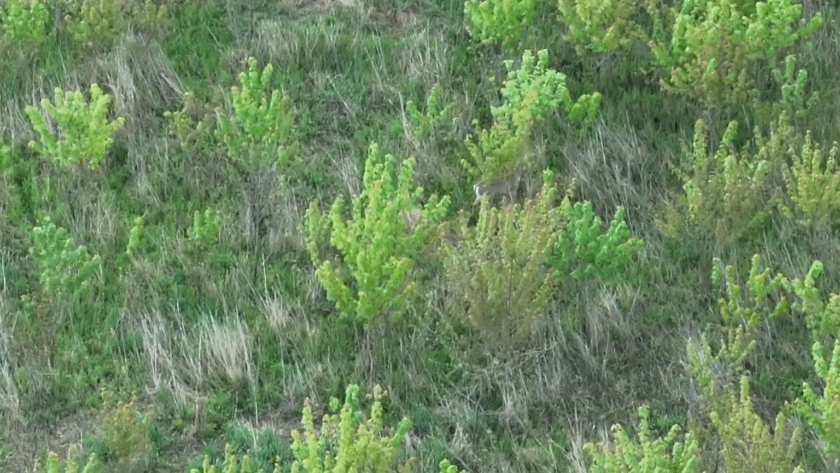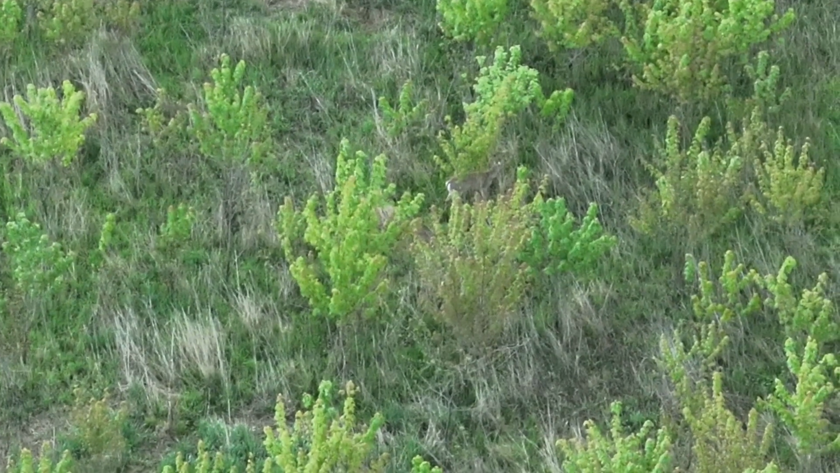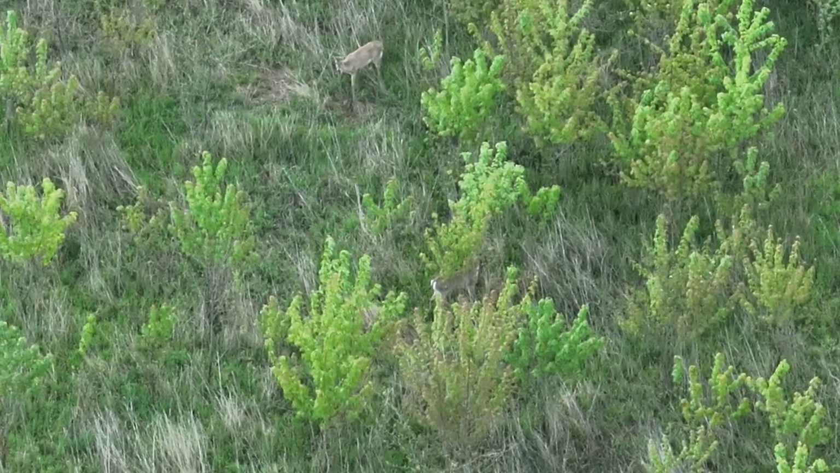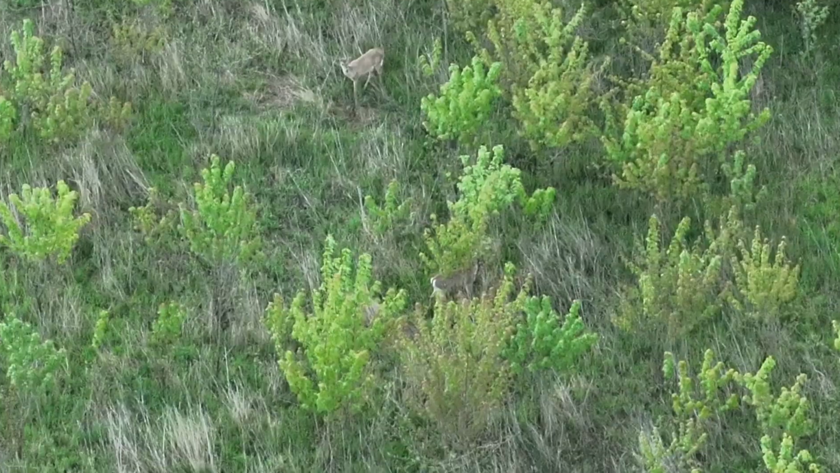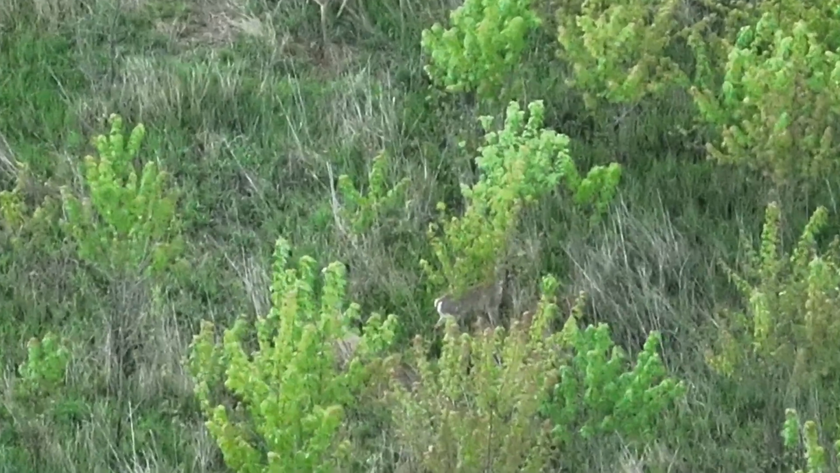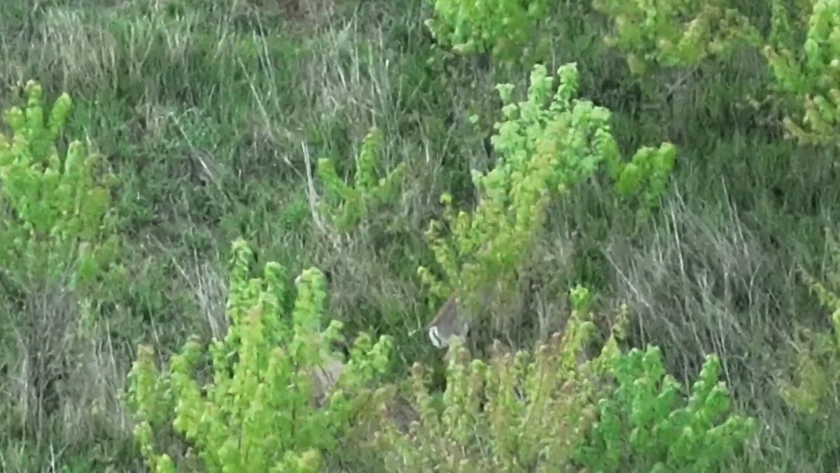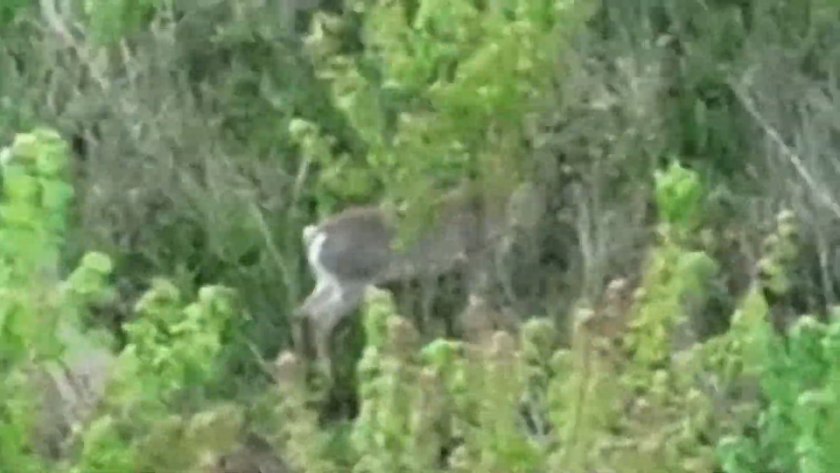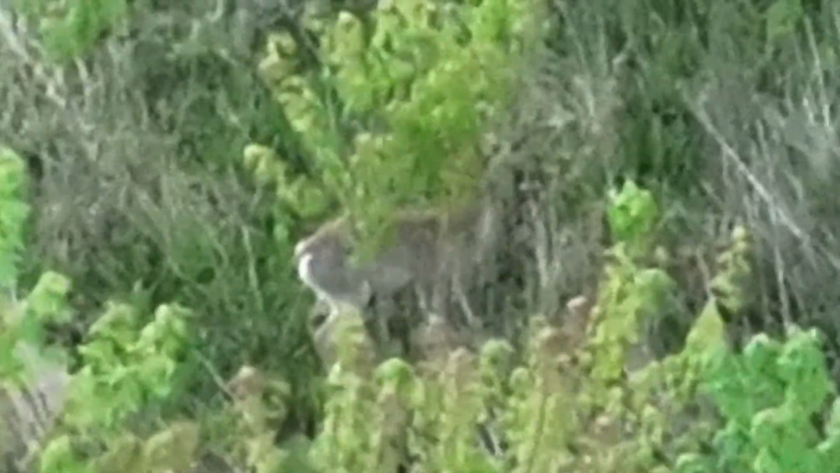Here's another wide shot that I zoomed in on editing. You can see that shrubbery bending down there. And this is going to be pretty interesting here. This is what I believe to be a young deer on its back legs reaching up to eat whatever leaves are in this tree. And I think it's basswood. If you can help me out with that, that would be great.